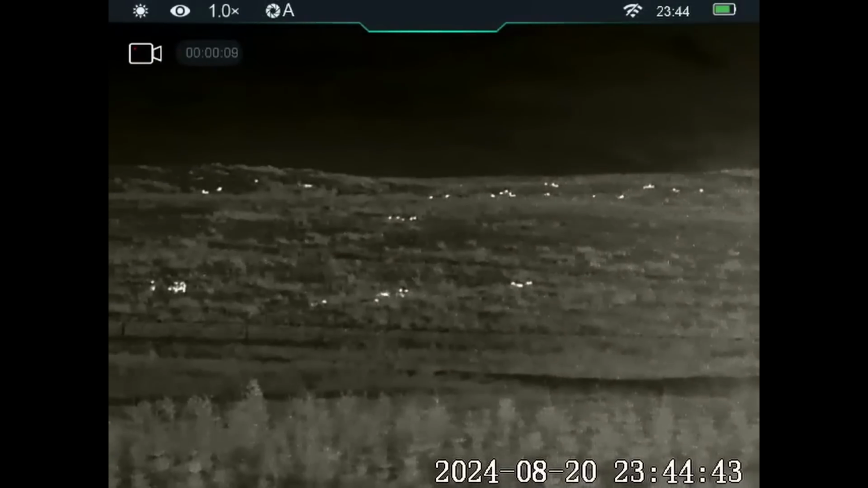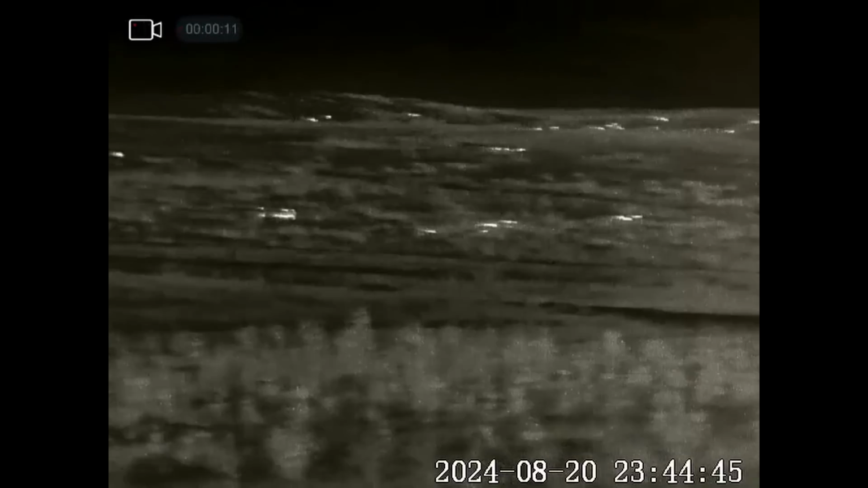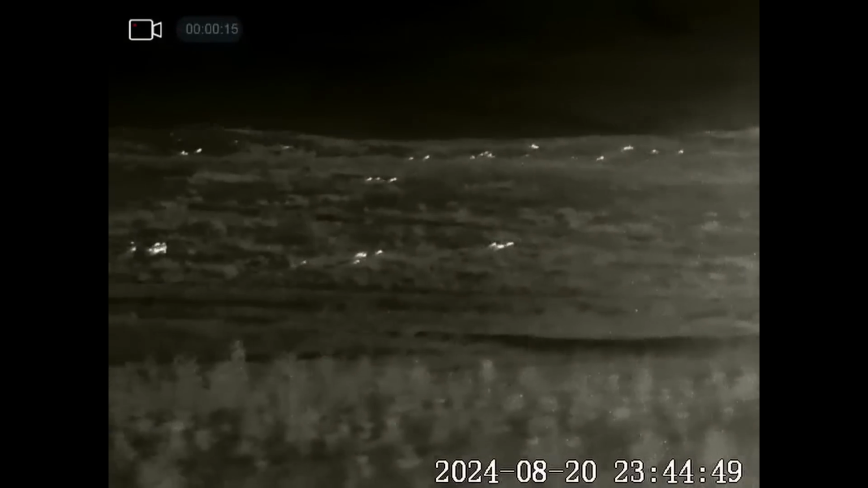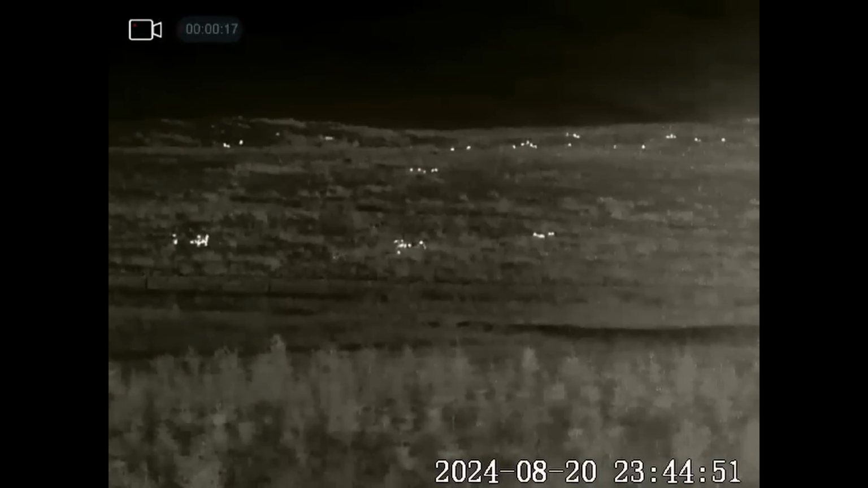And although in the same place, this is actually a different fox. It's about 40 minutes later now from the last one that we saw, but it's in the same vicinity. It's working that bank side.